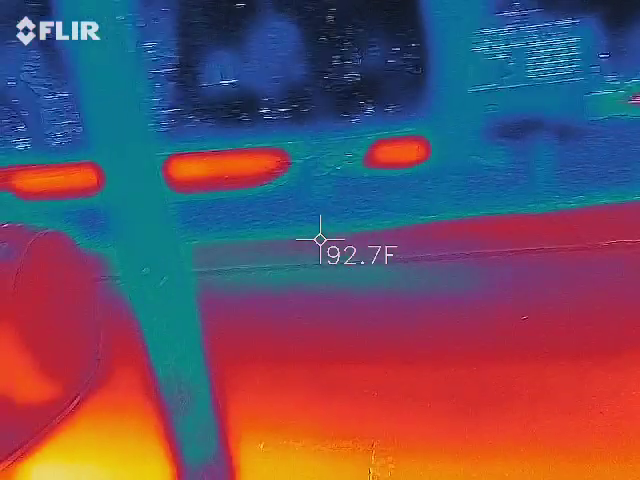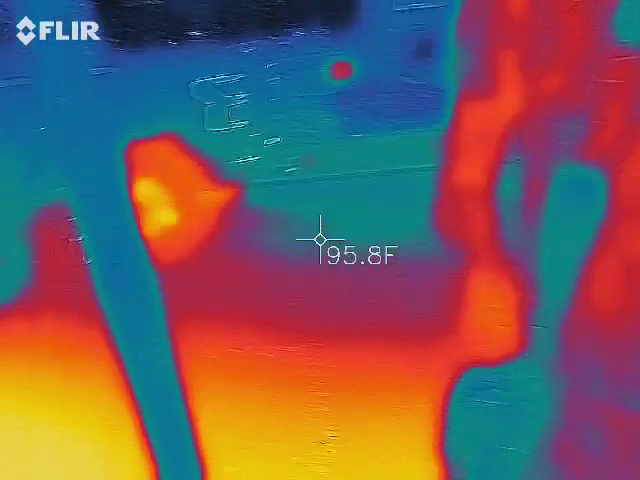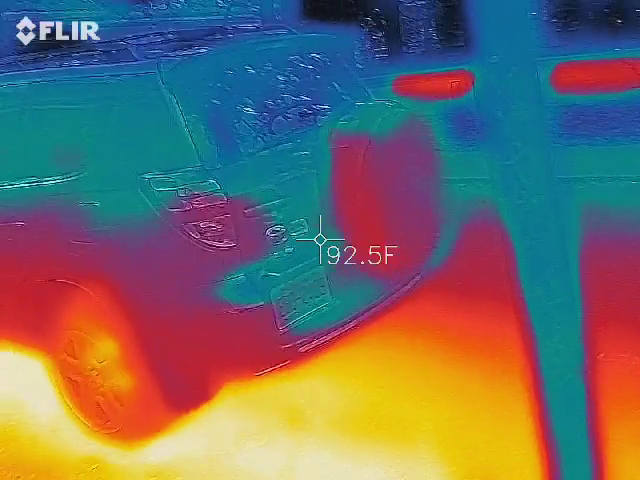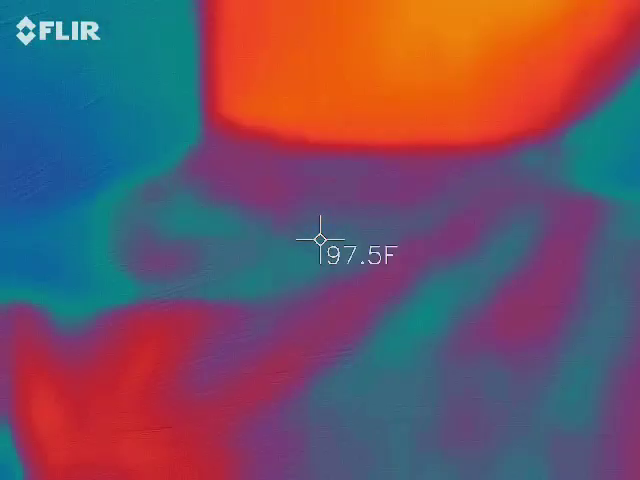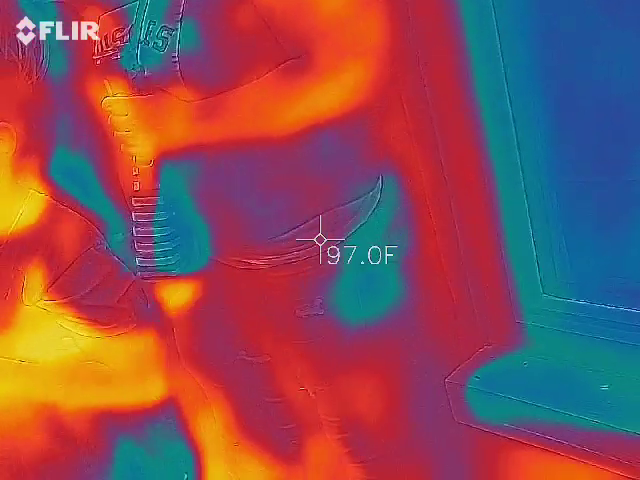Alright, so why do we start here? This used to be called Cane Run Bar, okay? It's haunted. Quick story. It's haunted by a guy named Big John. He was a football player. Please don't ask me what team. I'm not a football guy.